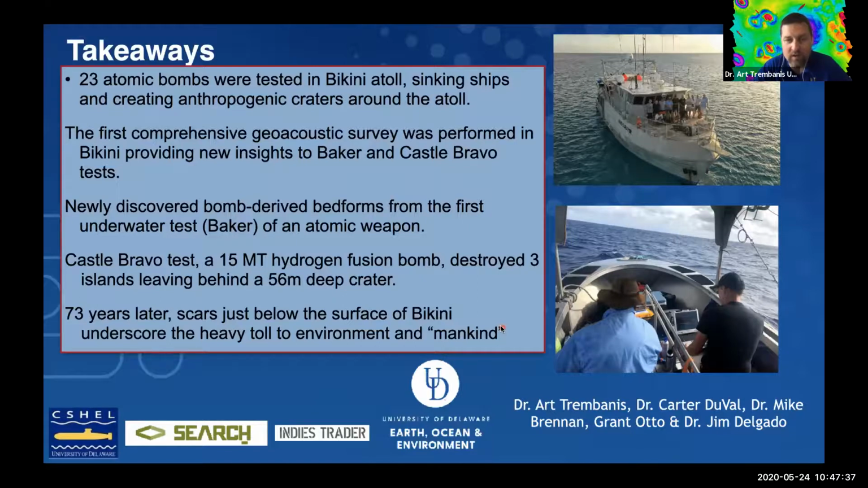Our project work here, the work that went into the Drain the Oceans series, represented the first comprehensive sonar and geophysical mapping surveys of both the Operation Crossroads sites and the Castle Bravo area. And we discovered some new things.